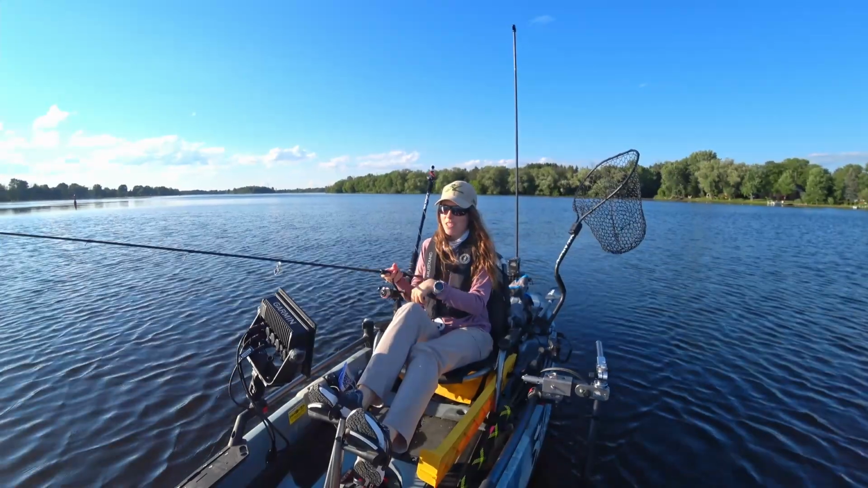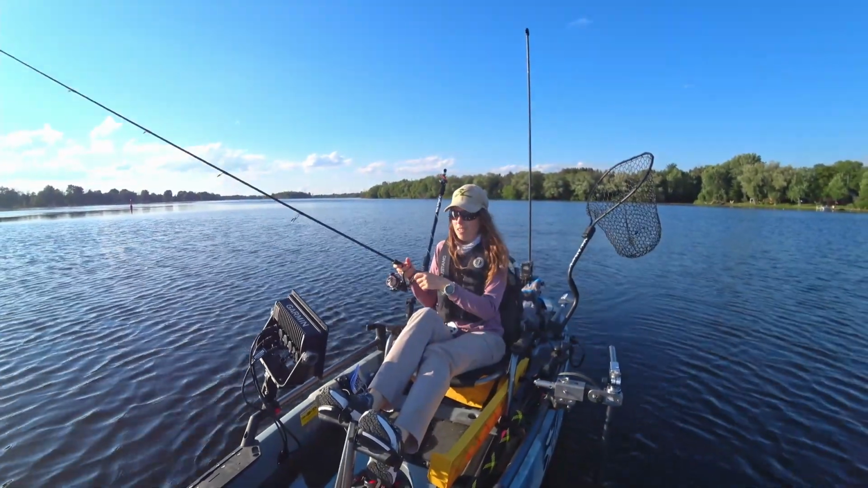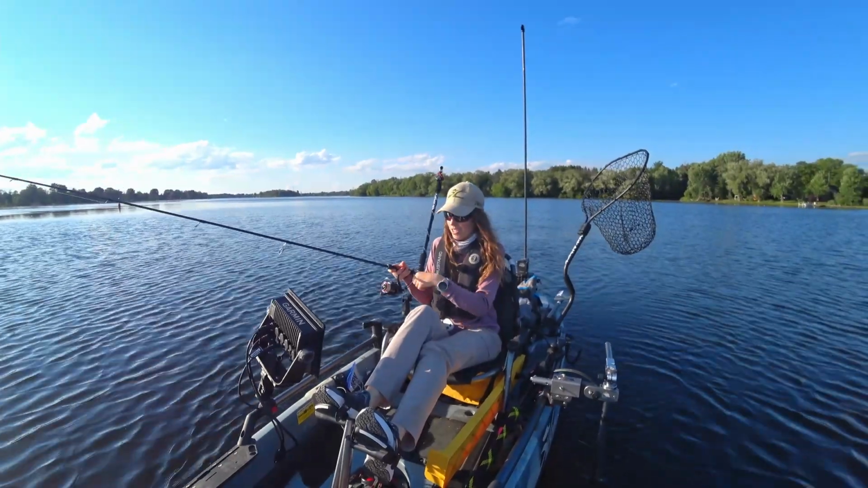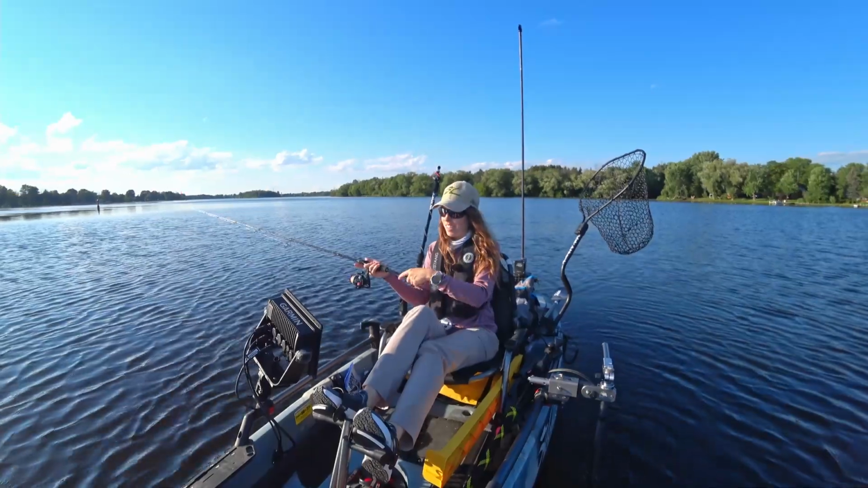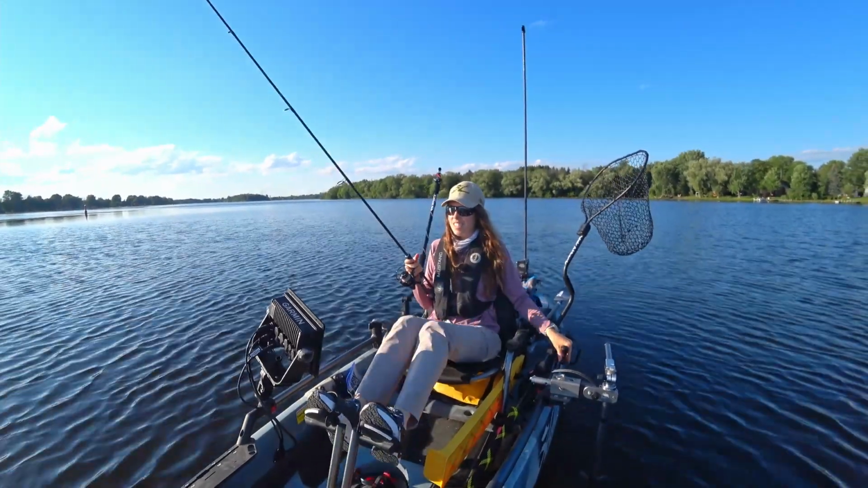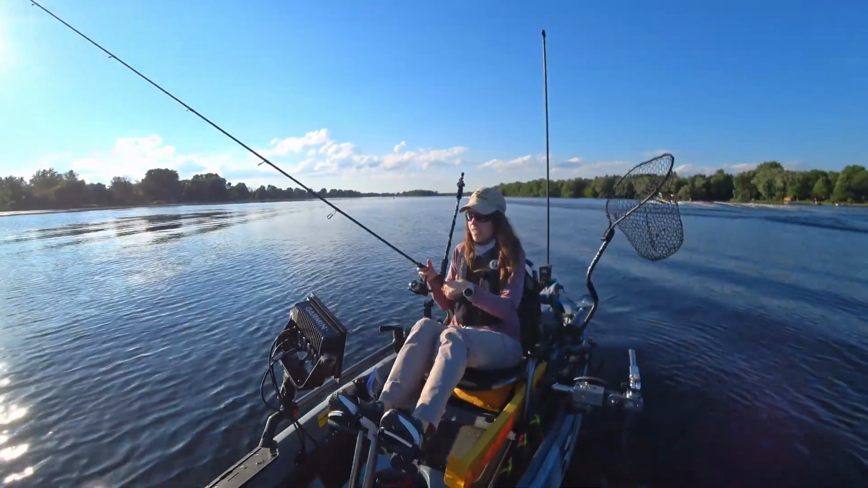Most of my walleye fishing is done on the Bay of Quinte or Lake Ontario, and with all the travel restrictions and lockdowns this year, I haven't traveled down there, so it's nice to get out after them. All right, big waves.